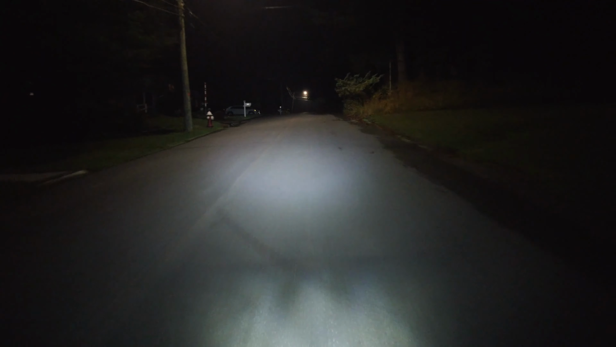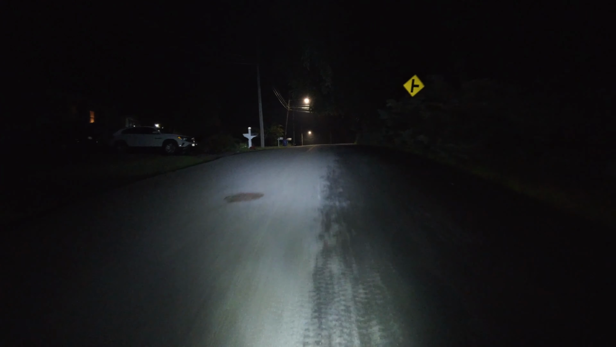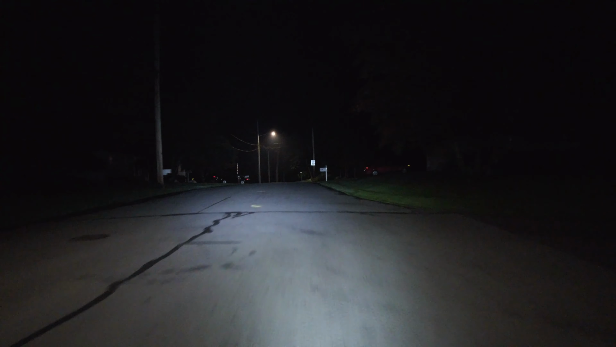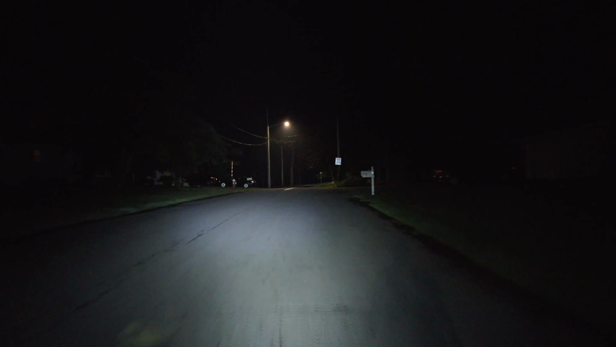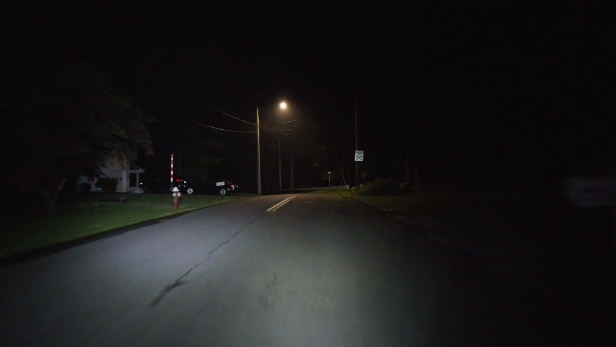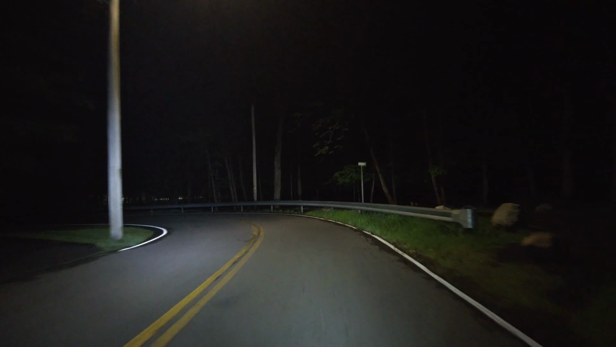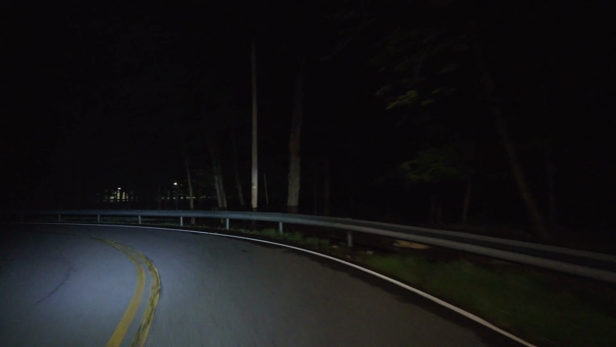All right, so we're gonna head up to the park now. I'm not going in the park. It's closed after dark. Let's go along the park and get to another area that might be well lit, at least, and see how this setup looks.